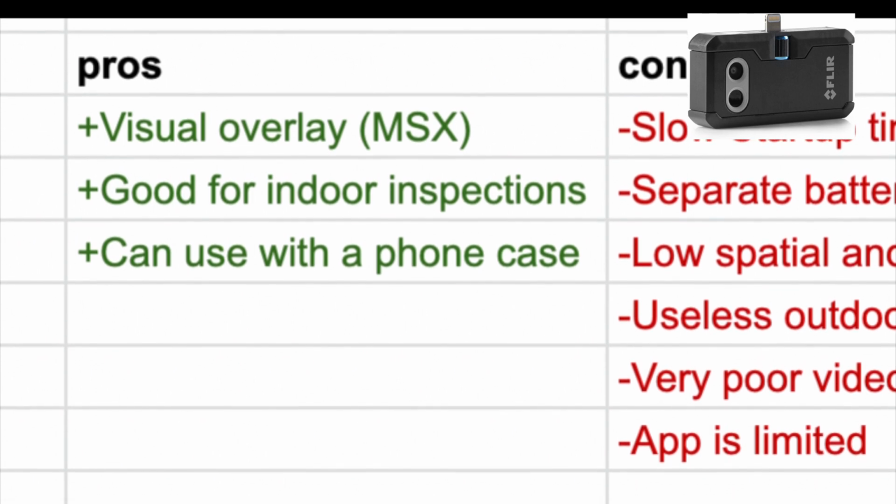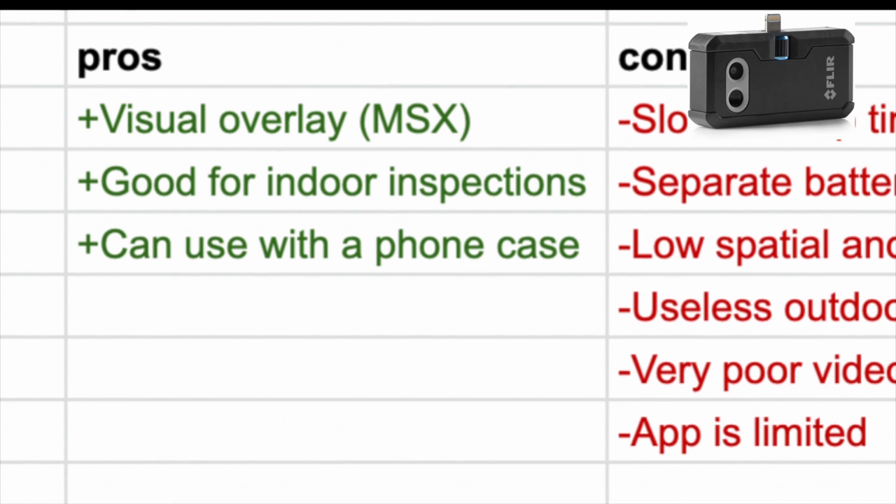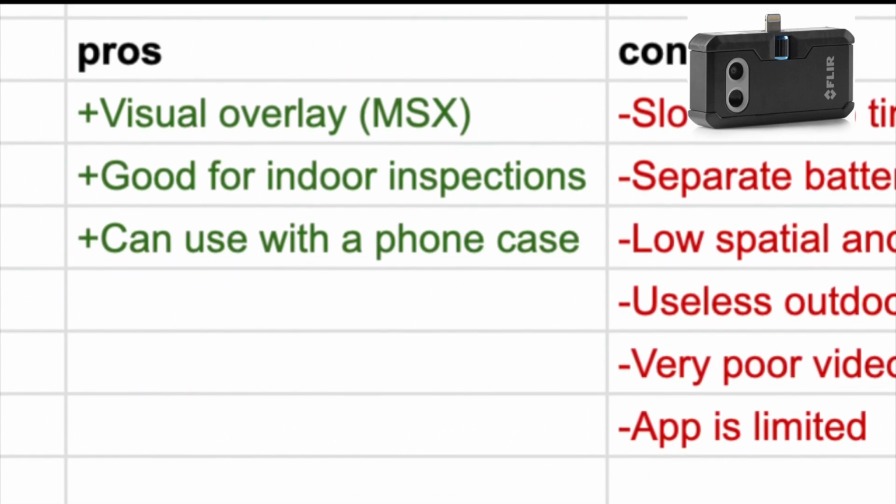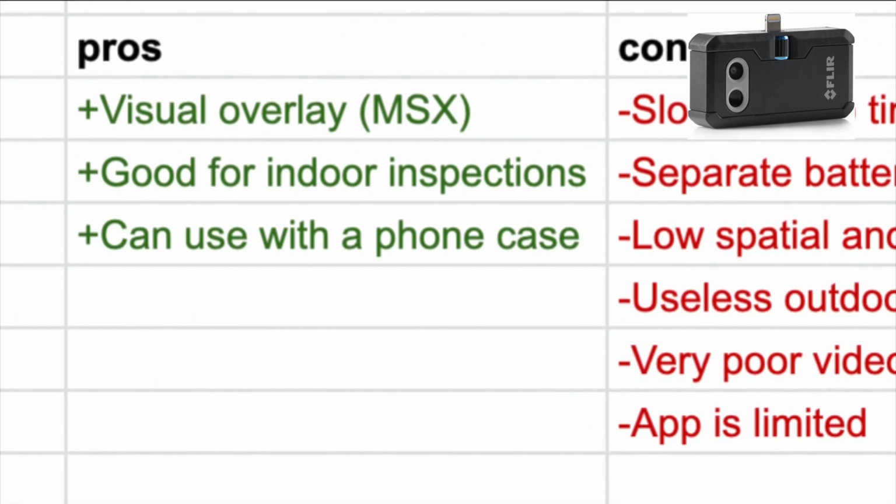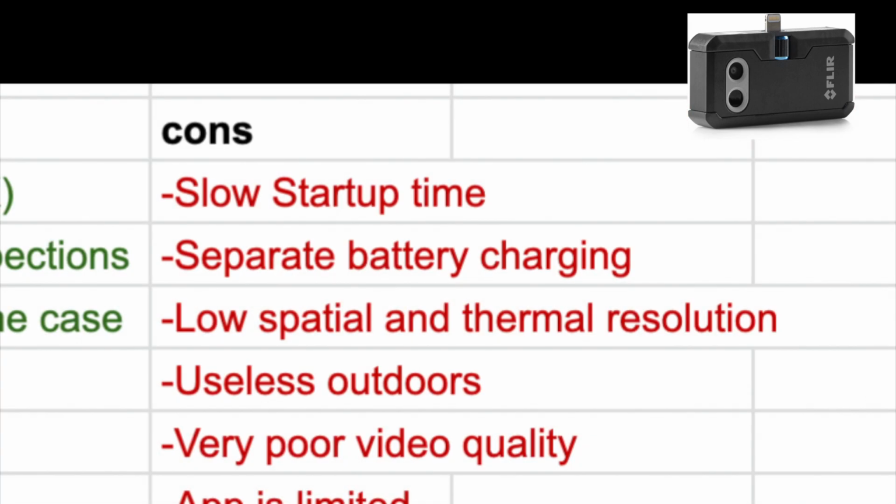But because of its shorter focal length, you can use it for indoor inspections. You can see a larger portion of a room at once. And thanks to its extendable adapter or a plug for the phone, you can use it with almost any phone case. Now for the downsides.